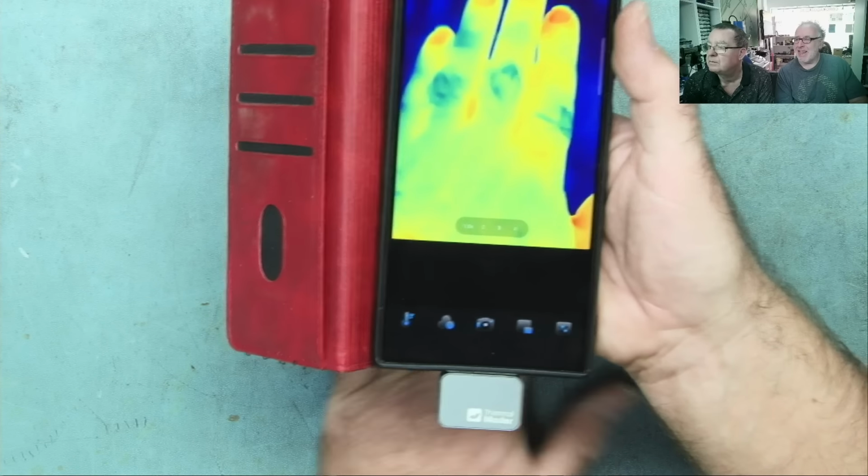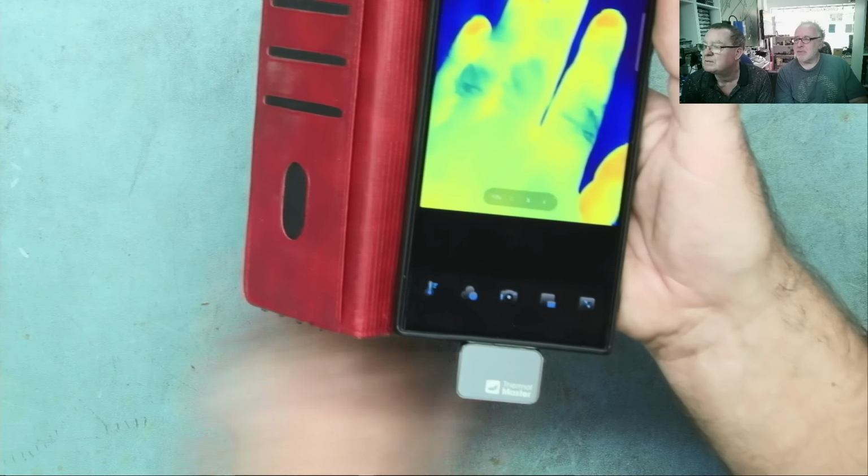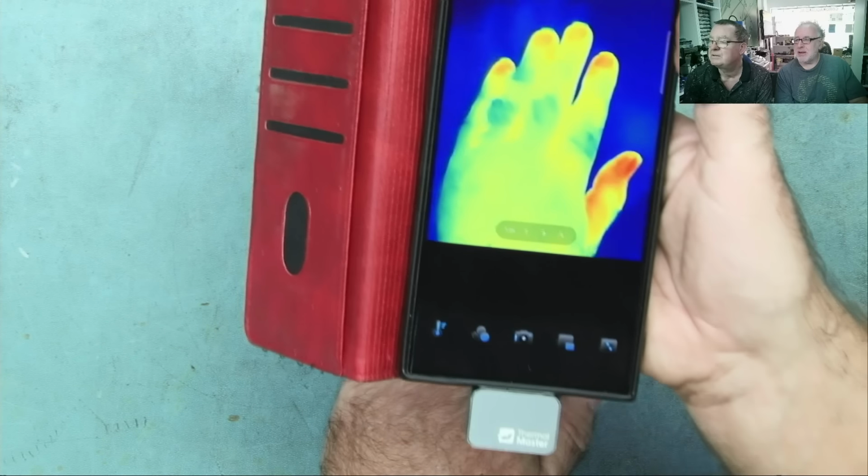So let's try the same thing again. One hand. Paw print. And it moves. Yeah, it moves basically at the same time. Look. Oh, this is nice. So there's a big difference there in the refresh rate.